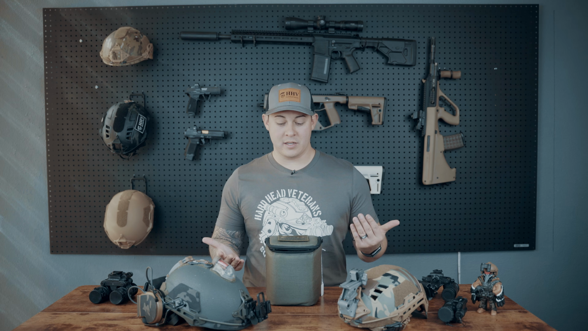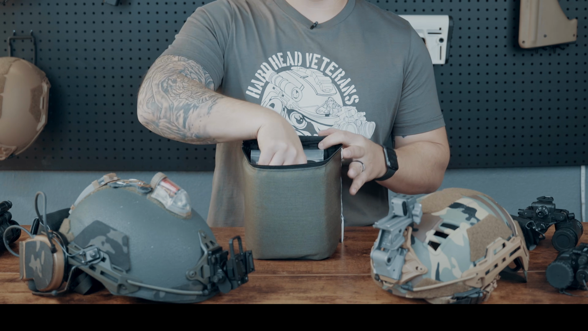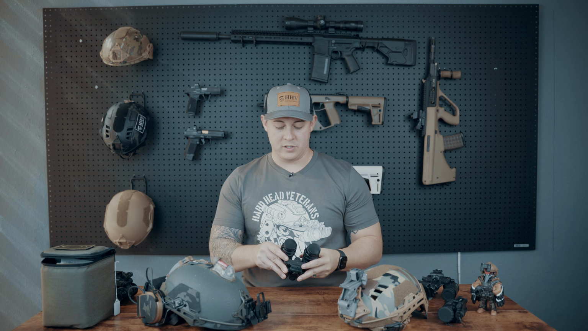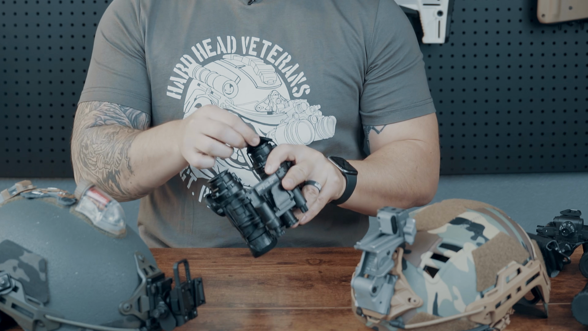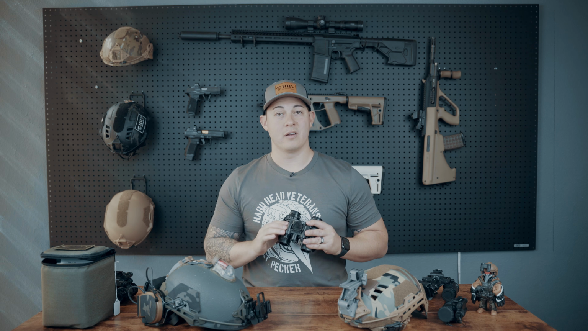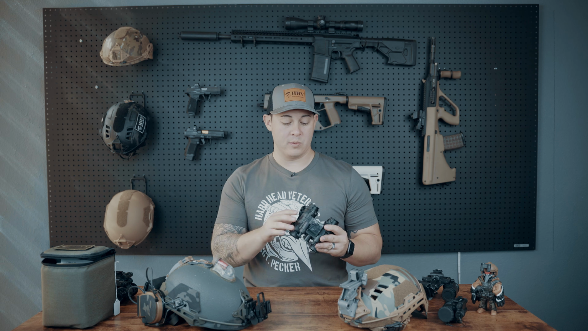All right, a couple basic checks. Once you receive your first pair, go ahead and take them out of the case. And make sure to do just a physical once over, making sure there's no cracks in the tubes, cracks in the lenses. Also, you can go ahead and toss in a battery and make sure that all of the functions are working properly as well.